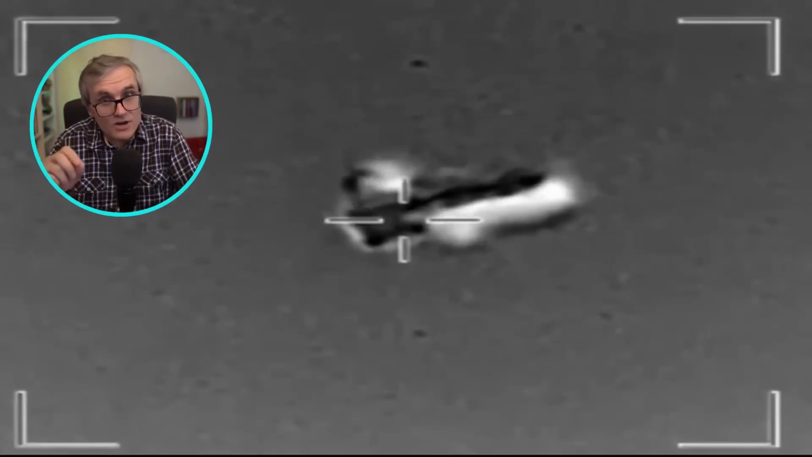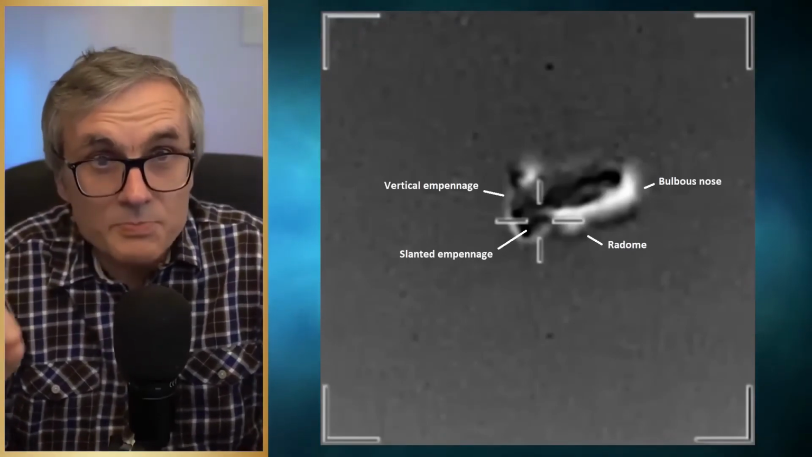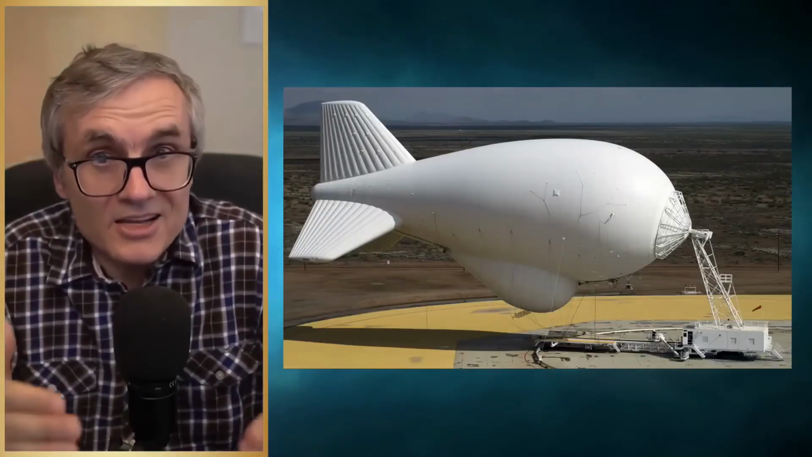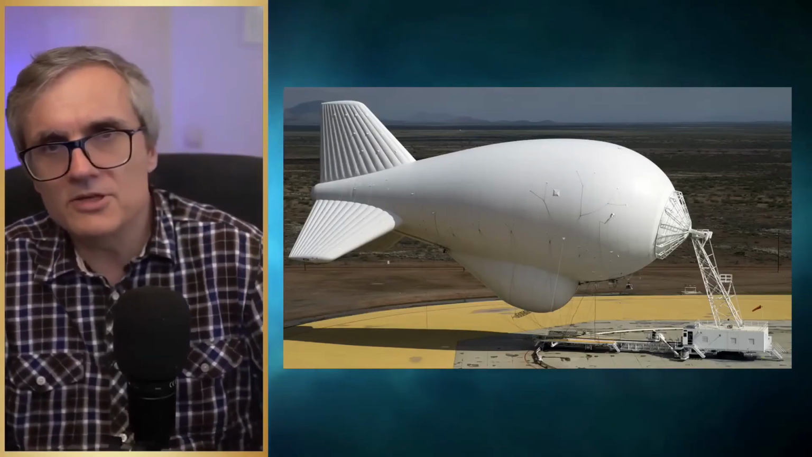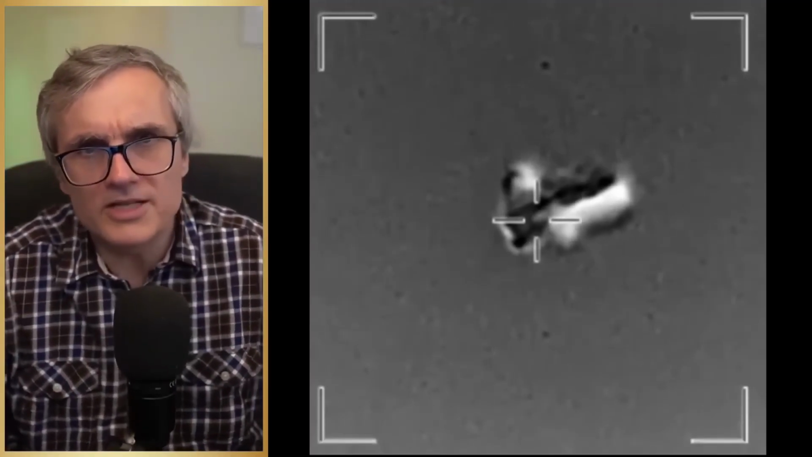But is it an extraterrestrial craft? I searched on Metabunk, a site specialized in myth-busting. They say it could be an aerostat or a tethered surveillance balloon. A surveillance aerostat like this would fit pretty well, although it seems that the system in the picture was retired in 2015. The rippling effect in the footage could come from atmospheric turbulence, but it might also be partially caused by an aerostat that's deflating or being deformed by the wind.